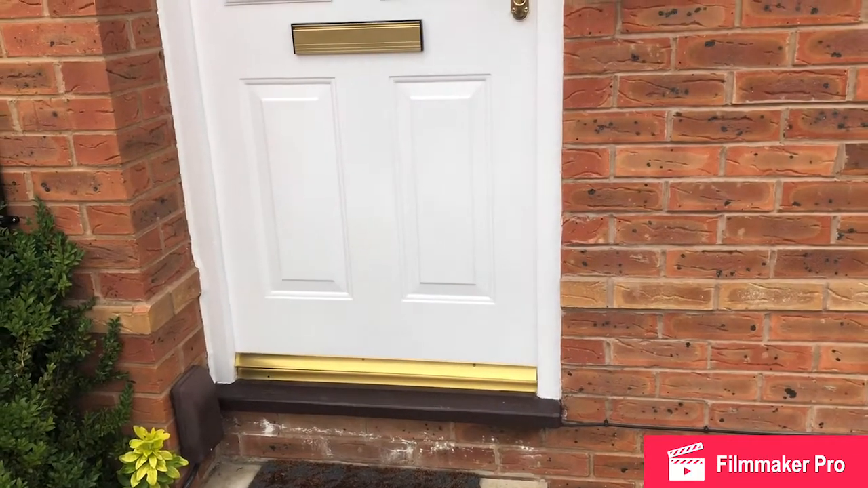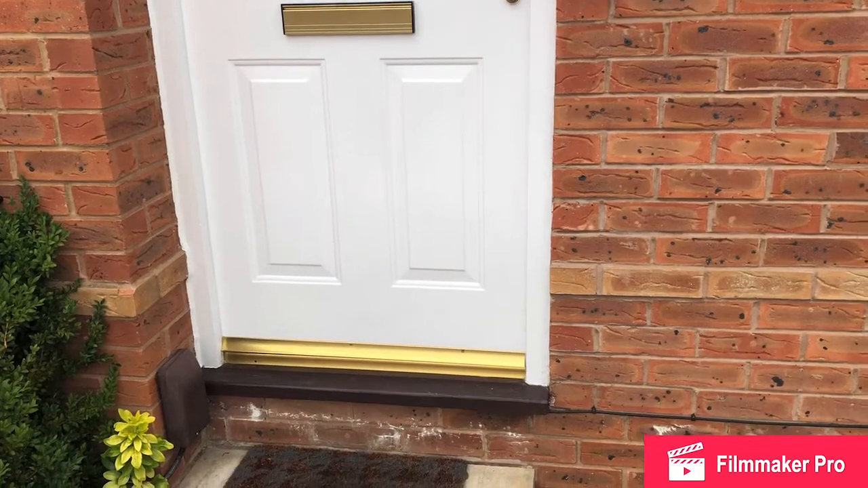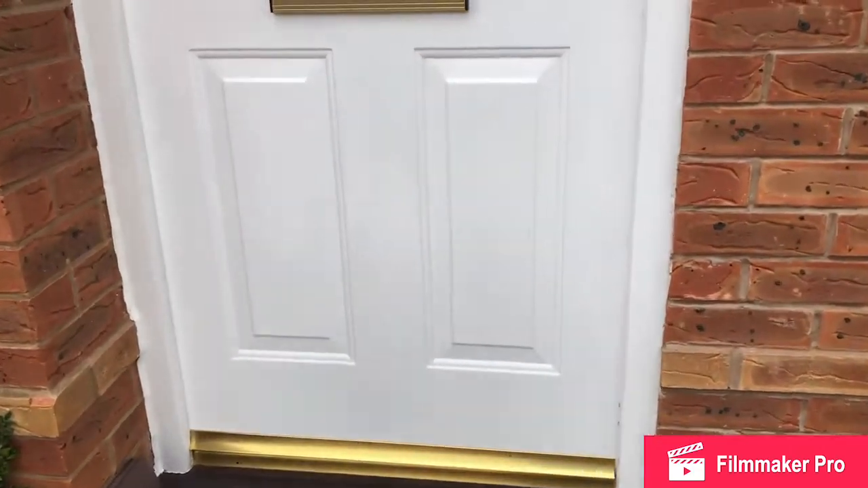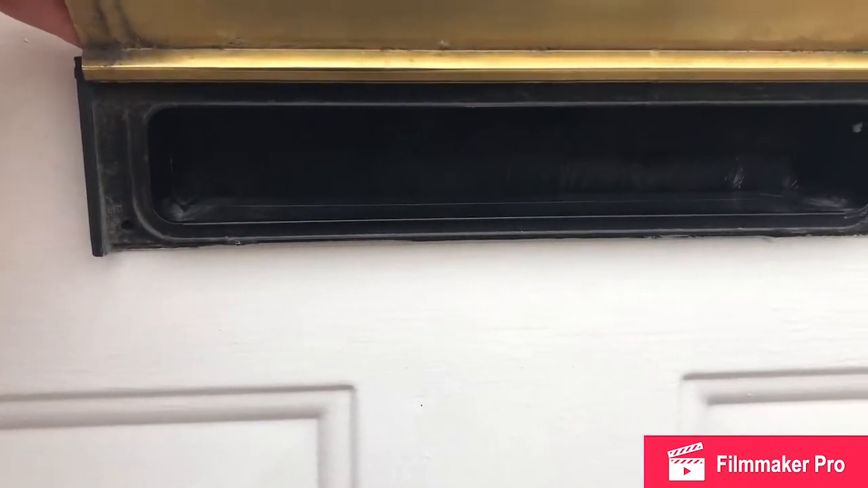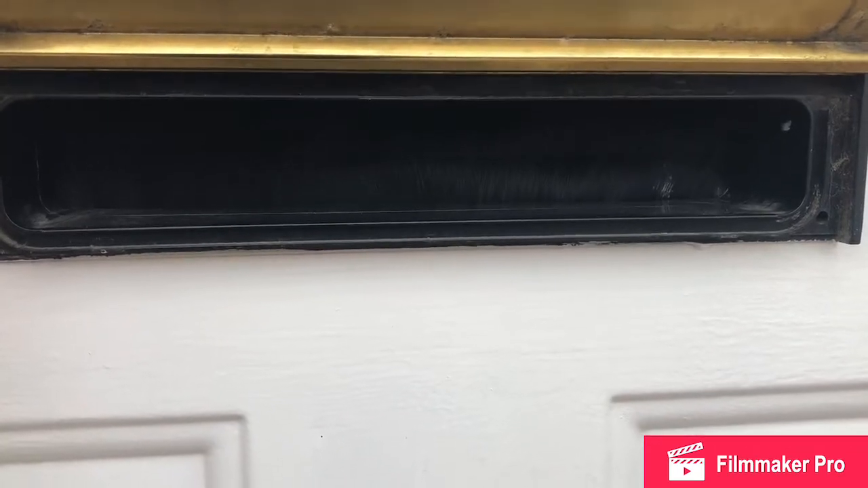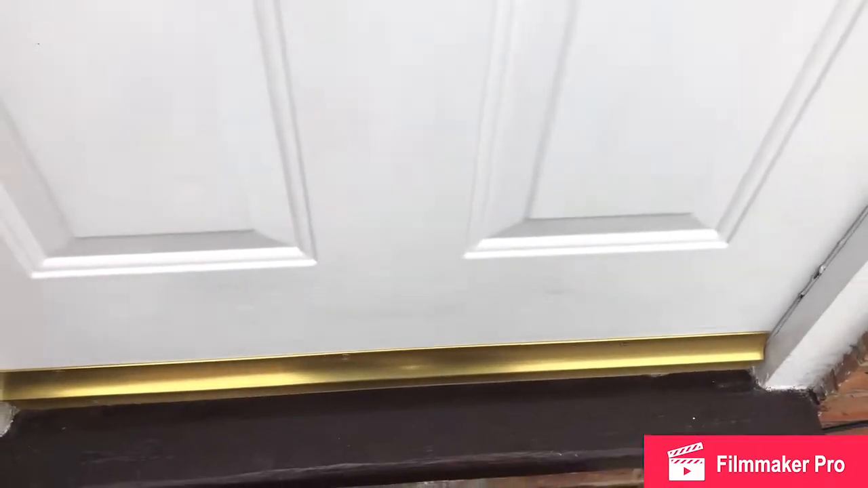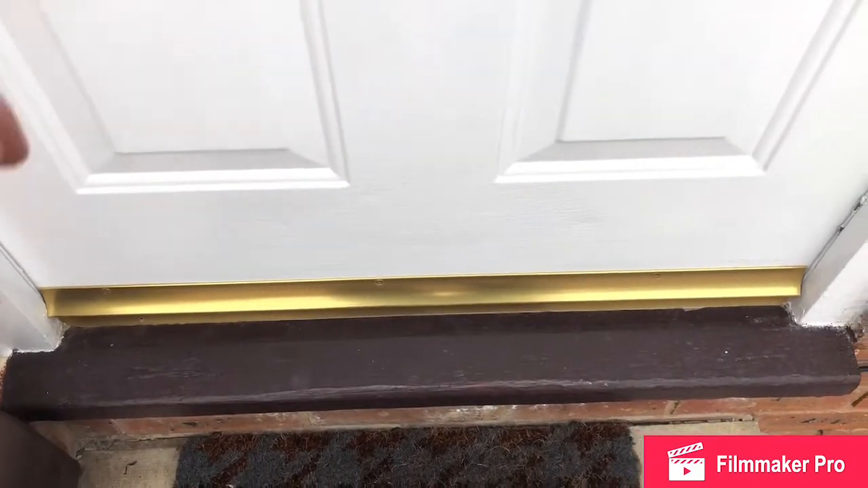Obviously check your letterbox, there should be a furry brush that will keep the drafts at bay. When you open the letterbox, you can see the double bristles keeping the drafts out. Which brings us down to the lower portion of the door.